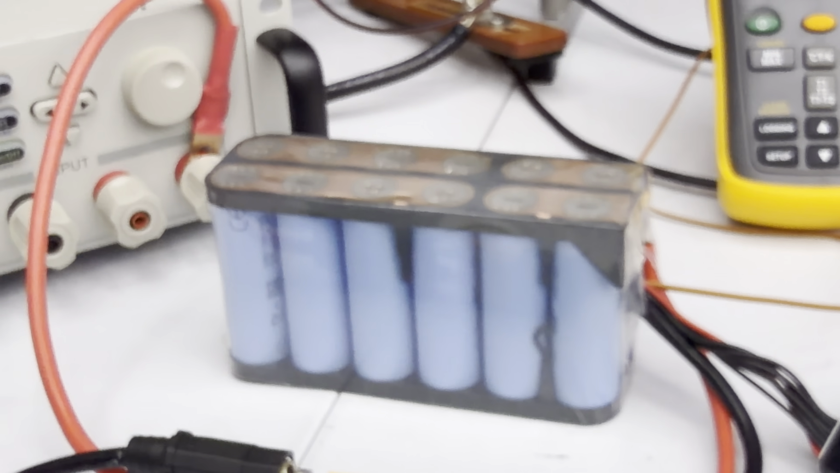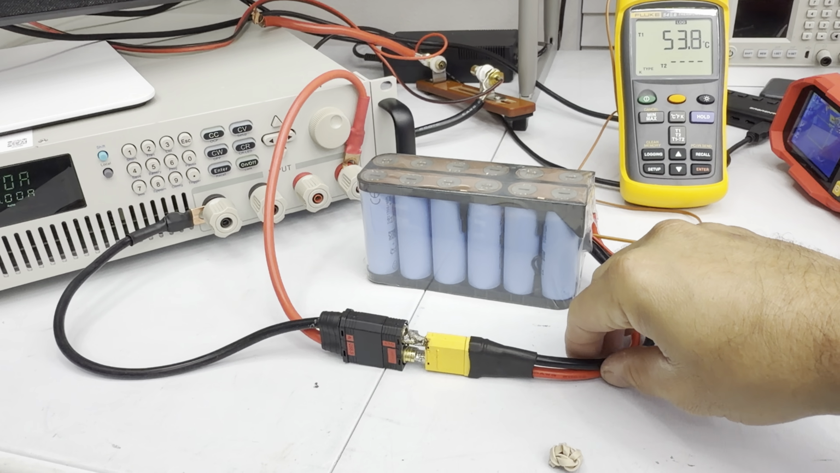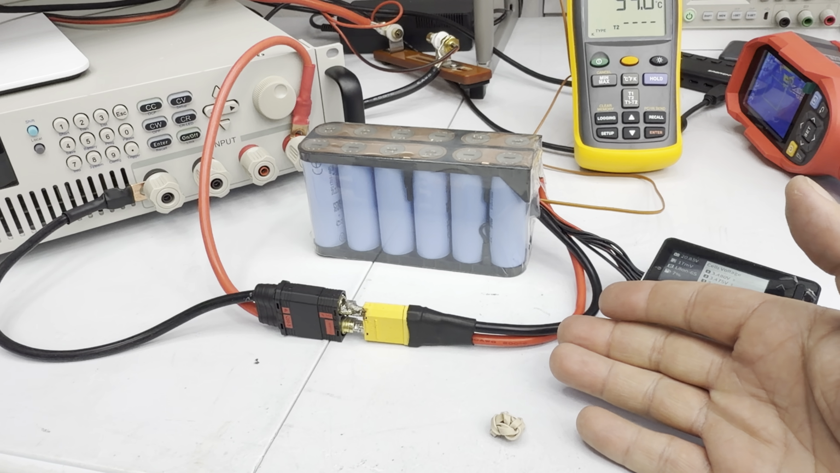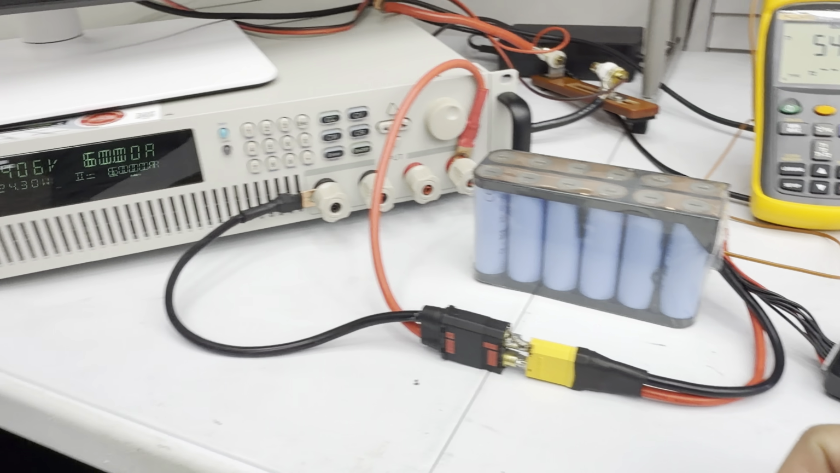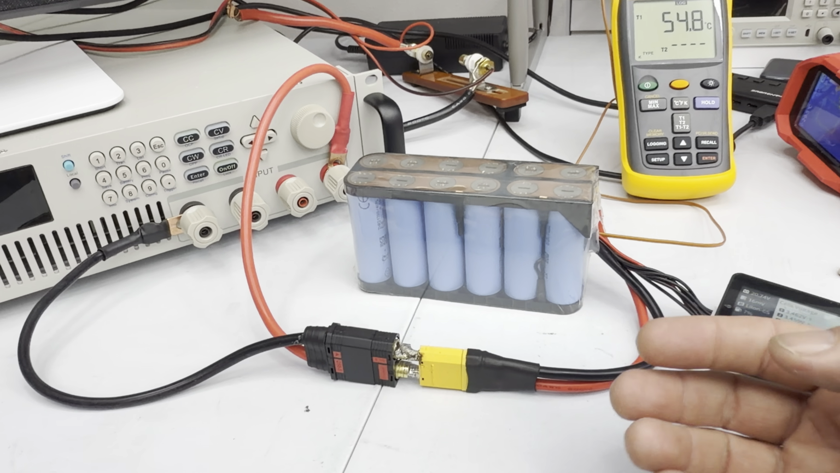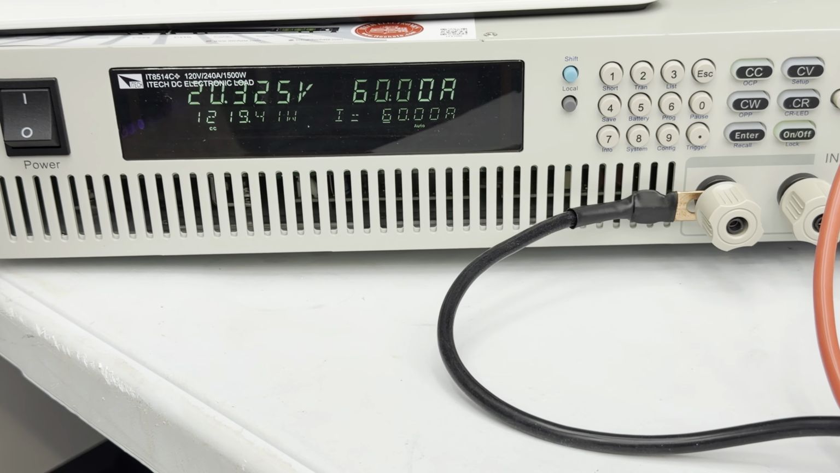We start seeing those sagging numbers. But remember, I wish I'd made it with 8 gauge, but this is for drones or airplanes. They don't use heavy cables because they have airflow and they perform better in the air than in here in the testing.